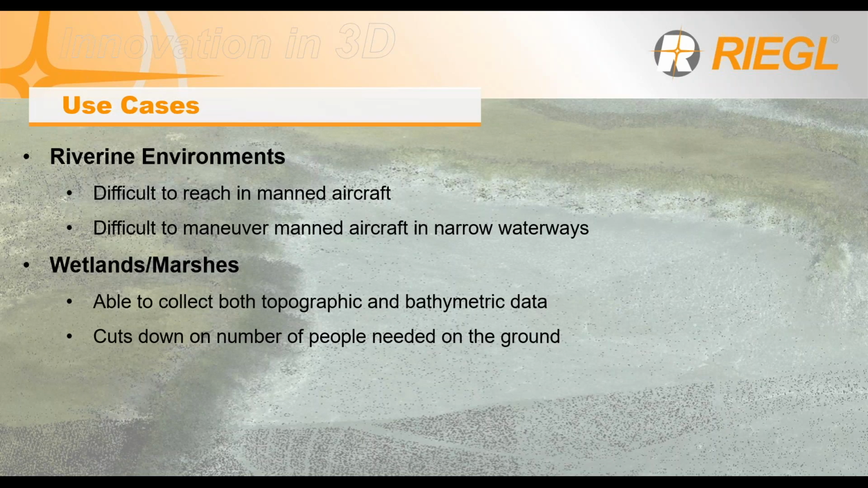What are some of the use cases for these? Some of the bigger use cases are riverine environments, areas with difficult to reach in manned aircraft. It's difficult to get some of these manned aircraft in these tight, windy areas, especially some of your fixed wings. It's a lot easier to deploy a drone quickly.